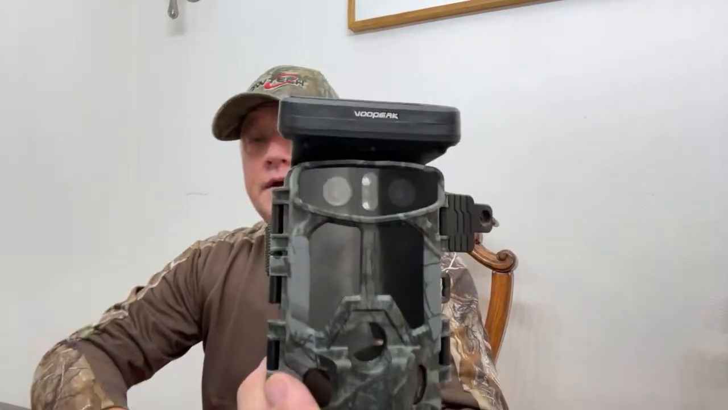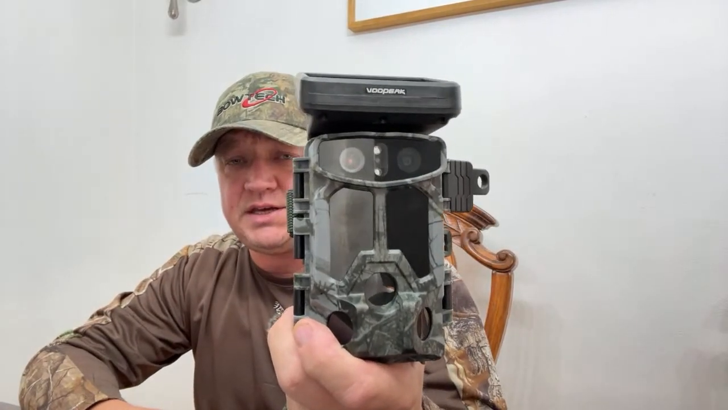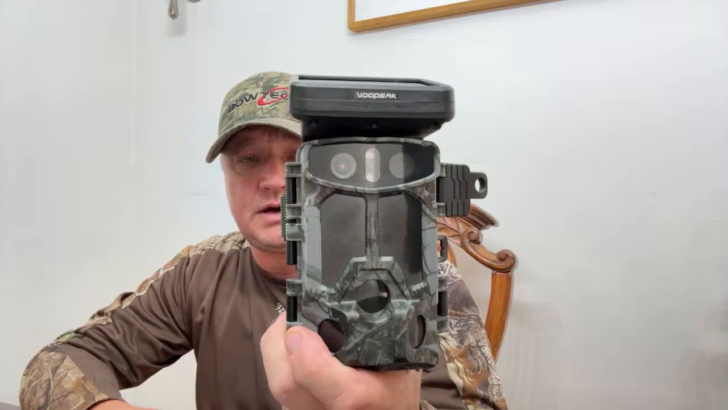I wanted to share some of my trail cam pictures with you. I just pulled my camera yesterday. If my video and audio is fine, please give me the thumbs up or let me know. What I'm going to be doing is showing you the VooPeak TC-07. This is the camera that I got sent to me. Now I have another camera being sent to me as well, the TC-02.